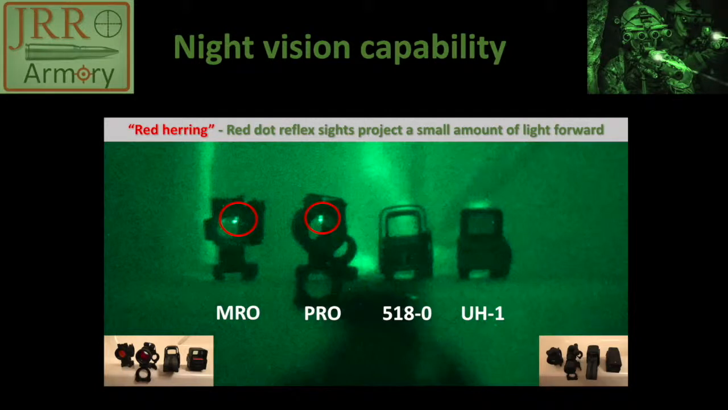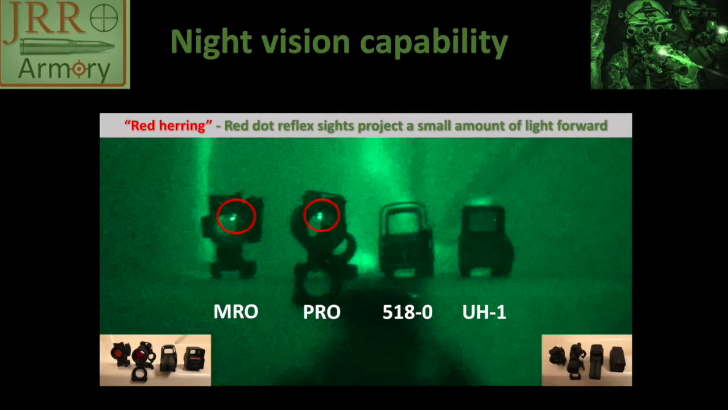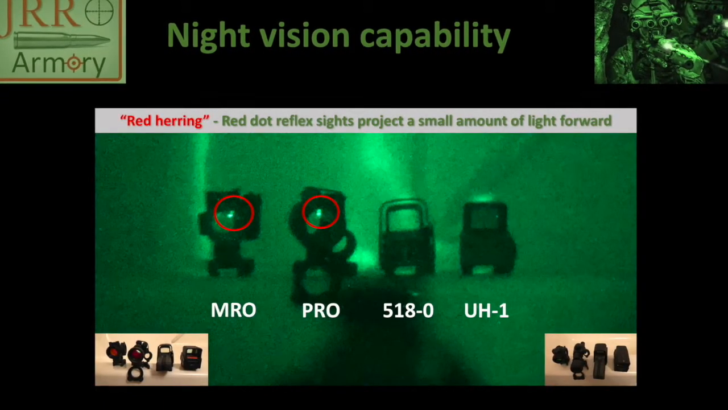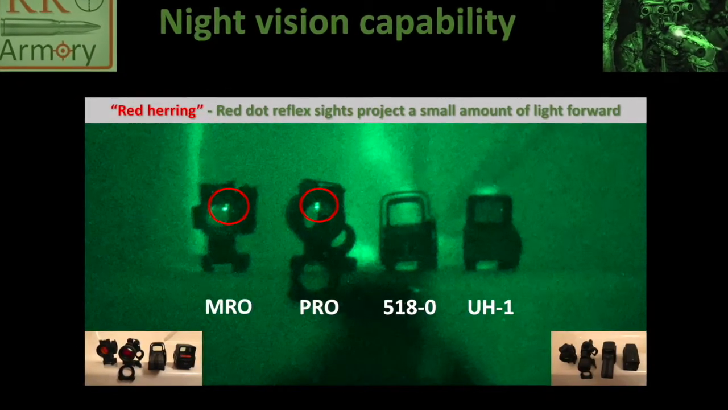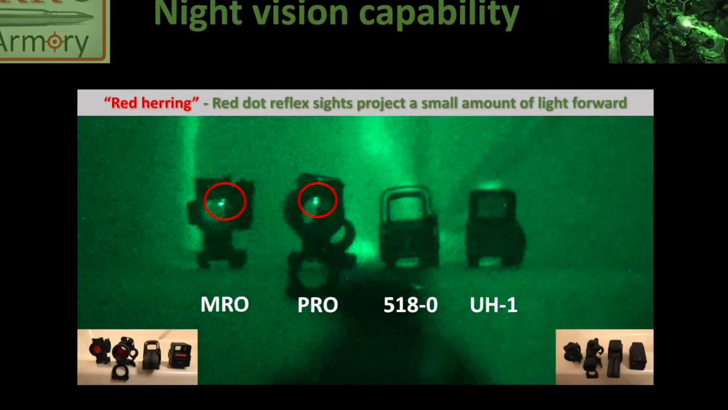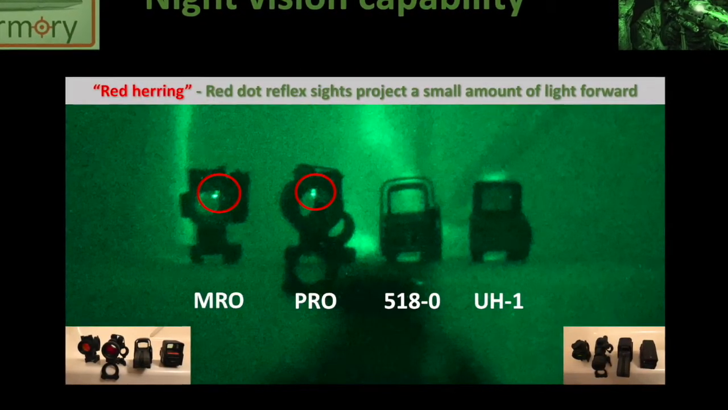I would like to address one point that people stress about, which I think is a red herring, which means something that doesn't matter. Some people say that red dot sights reflect a small amount of light forward because of the LED that projects light forward. This is true. You can see in this picture that the MRO and the Pro are projecting their light. However, the holographic sights, the EOTech 518 and the Vortex VH1, have no real visible light projected forward.